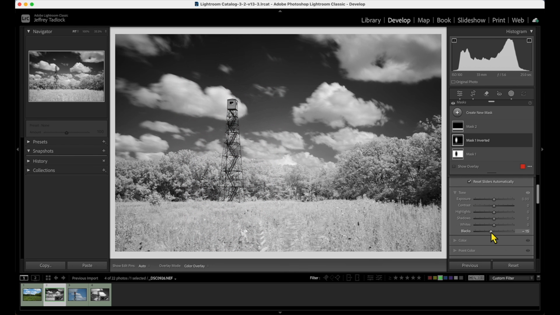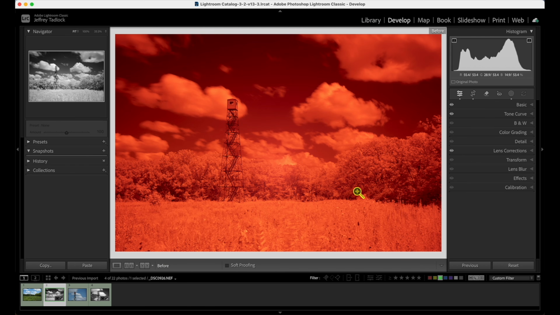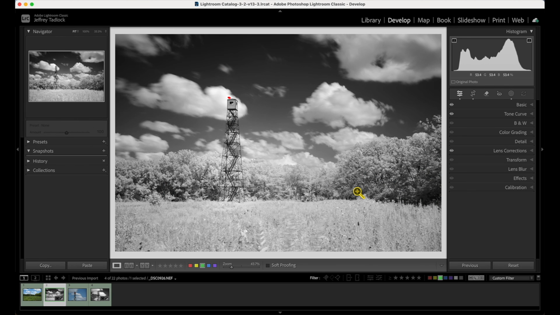We're going to bring those blacks down just a little more, bring those whites up. Again, what I'm trying to do is just make that fire tower pop just a little bit more. Again, that is a super fast edit, but you can sort of see what kind of fun you can get into. Make sure I got my lens corrections on there. But you can see this is what it came in as, converted to black and white, and then I just went for the contrasty look.